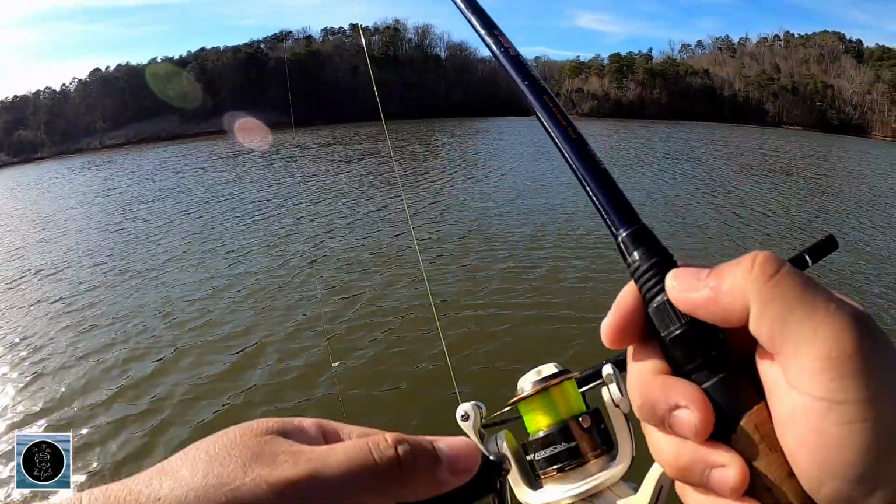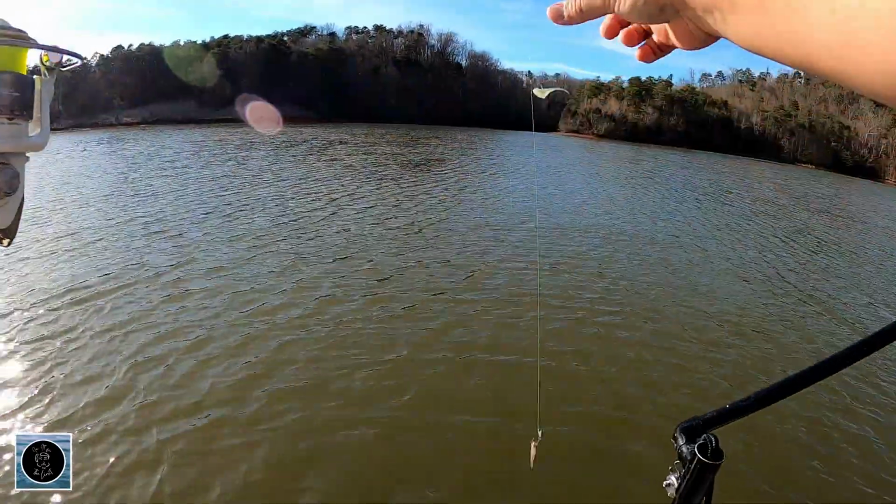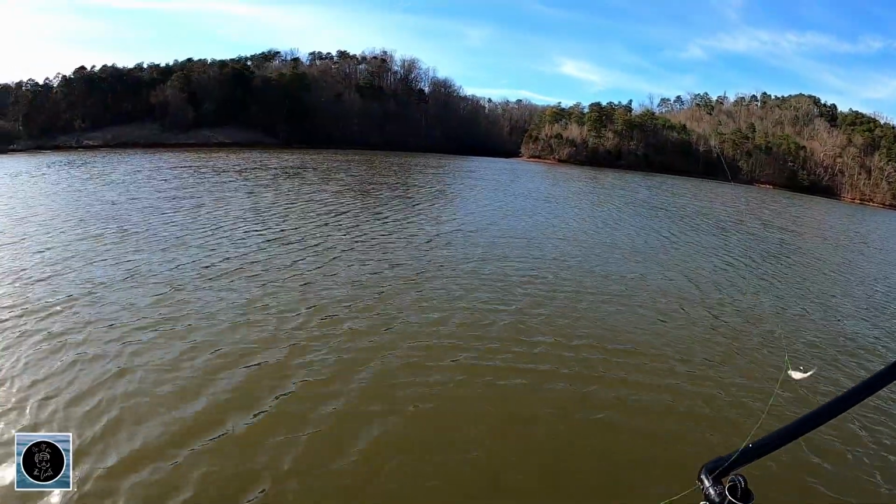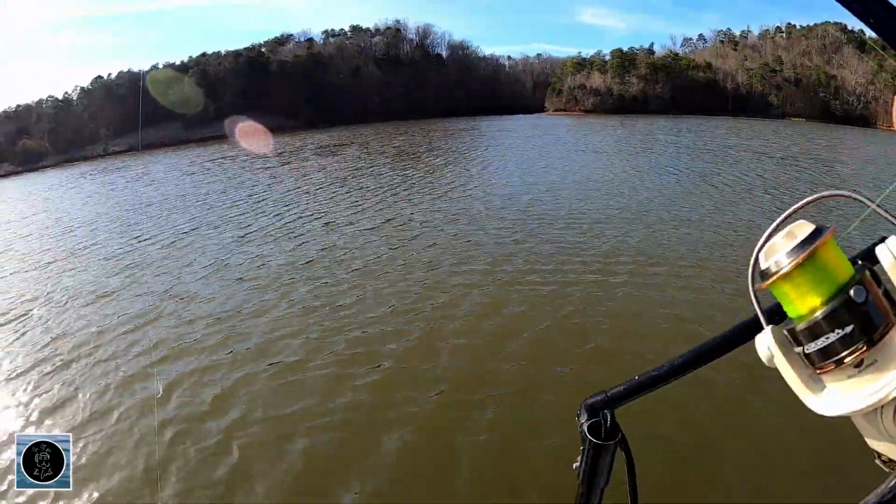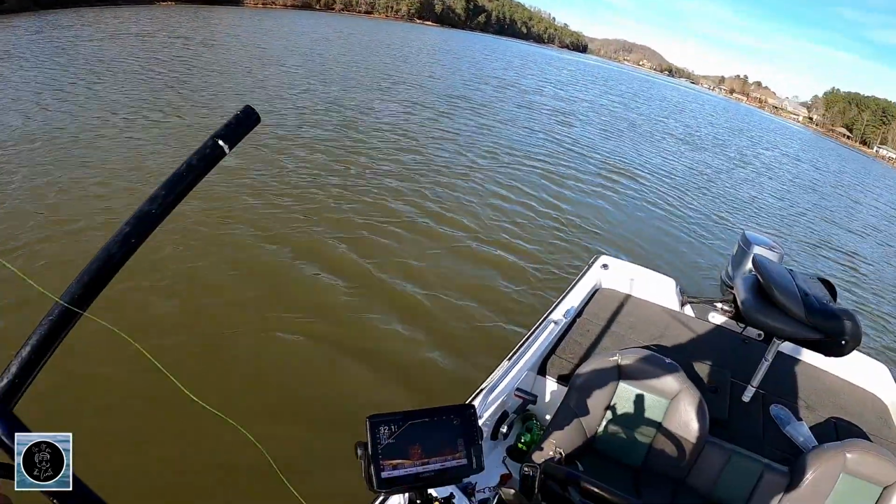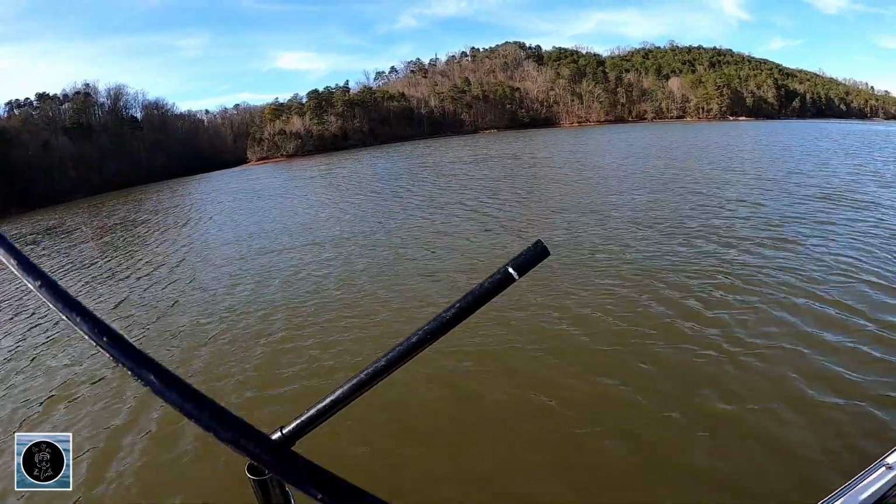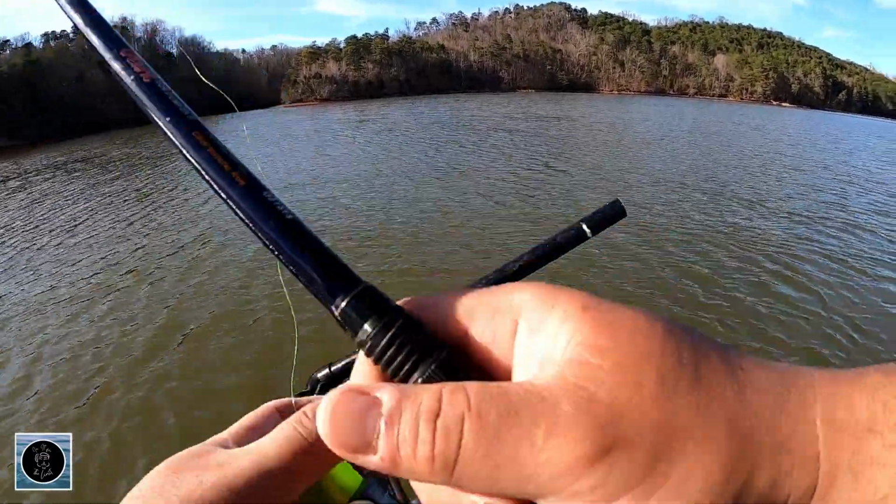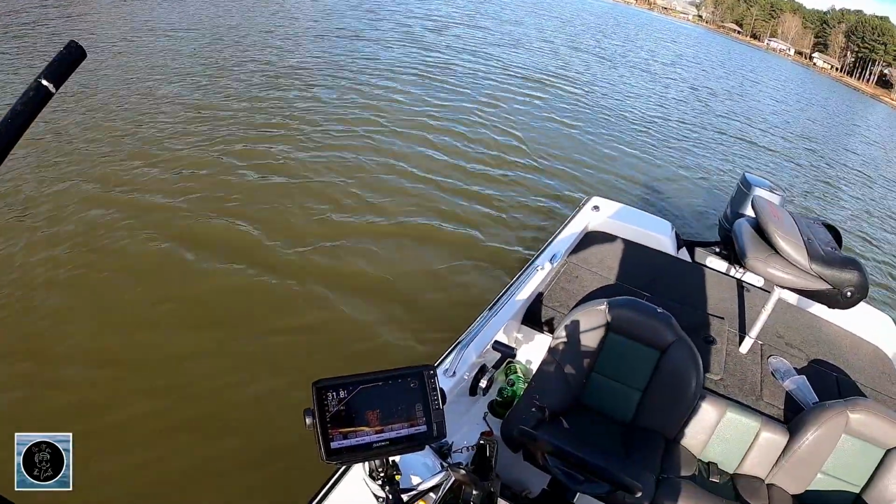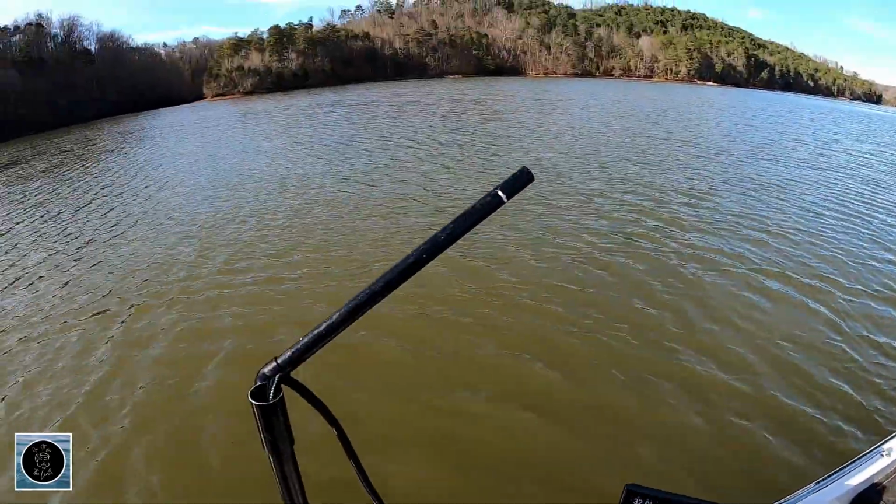Now another thing I would do, especially without a scope, not knowing my depth, is drop it to the depth where I'd get bit. And then I would hook my line on your line saver, so you can drop it to that same depth every single time. Which is kind of hard to remember when you get that first bite. But if you have 2D imaging, you don't have Livescope, you can still watch your bait go down and mark the depths, because I used to do that all the time. You can also count down your lure if you know the sinking rate.